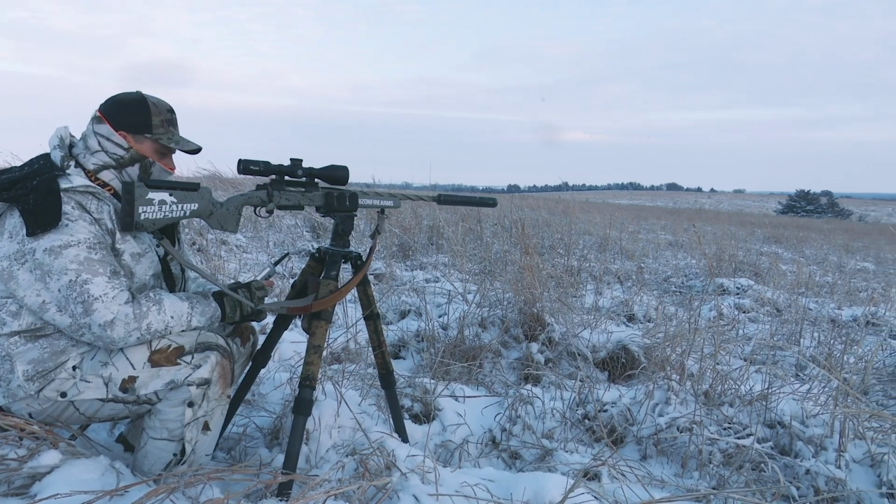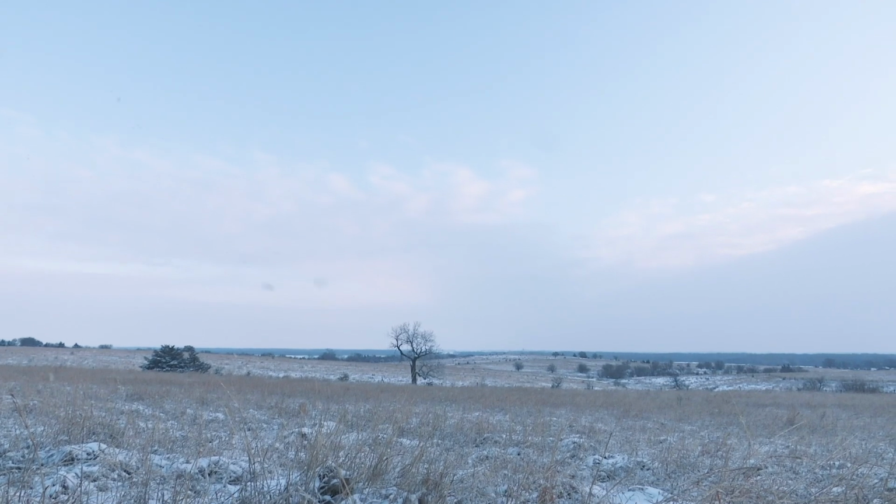Well, it's our first morning here in Kansas, and we're gonna be going out hunting some public ground. I'm not sure how it's gonna go or how many coyotes there's gonna be, but we're gonna give it our best shot.